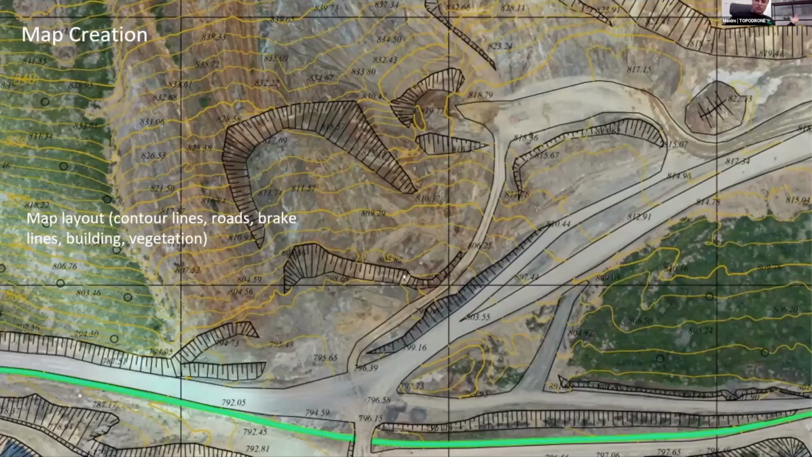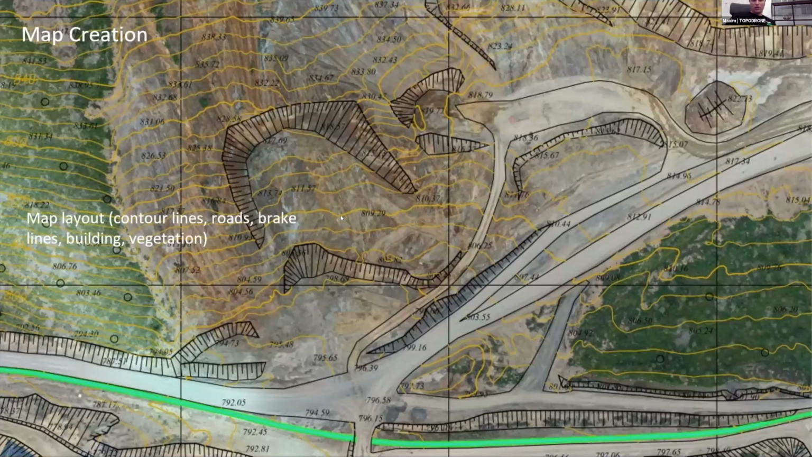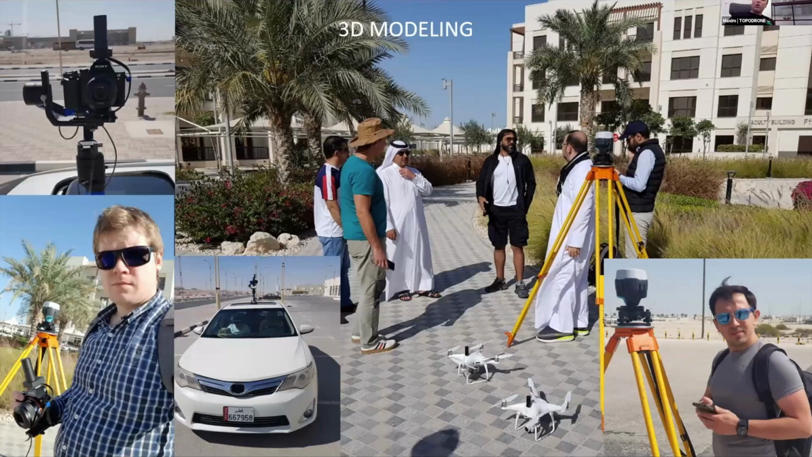These are just examples of CAD data sets created using our equipment, UgCS software and Pix4D Mapper software. And now I'm going to move on to another part of my presentation.